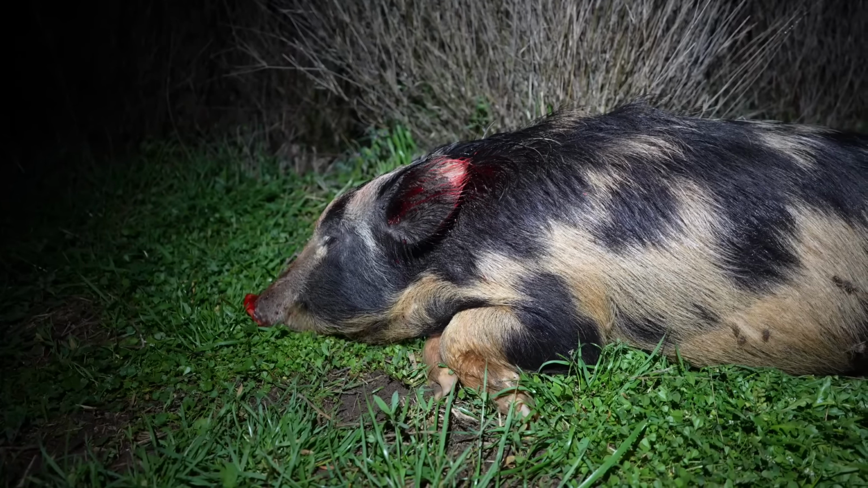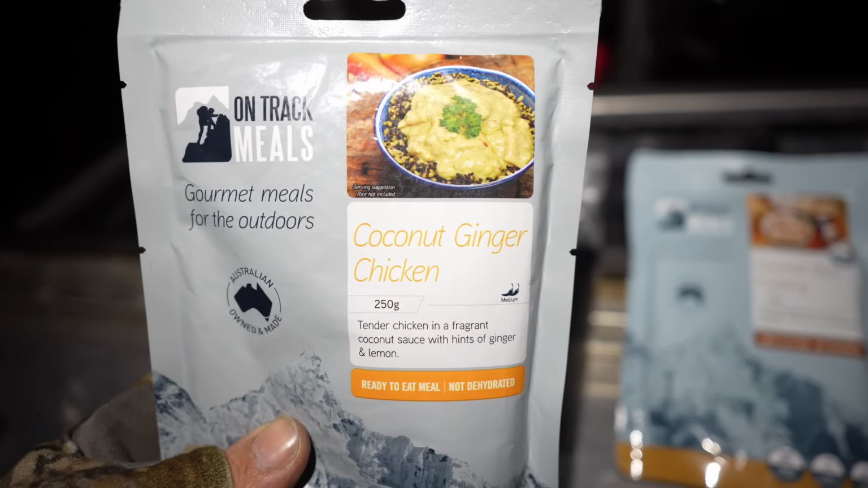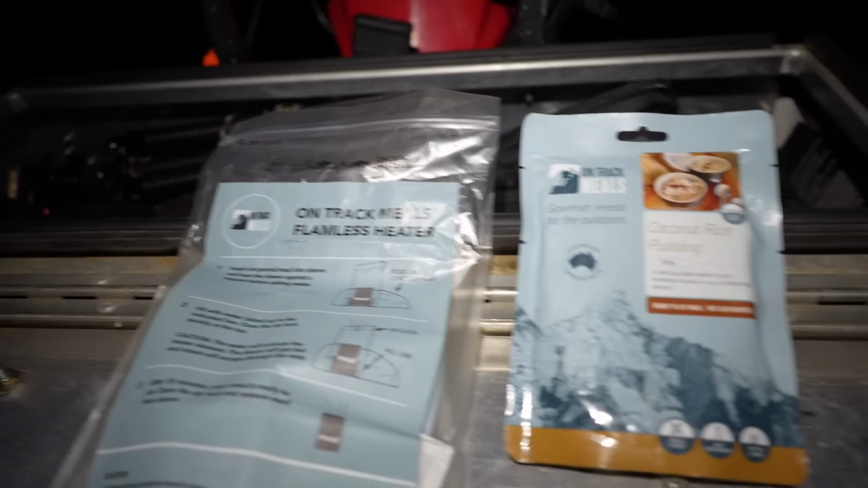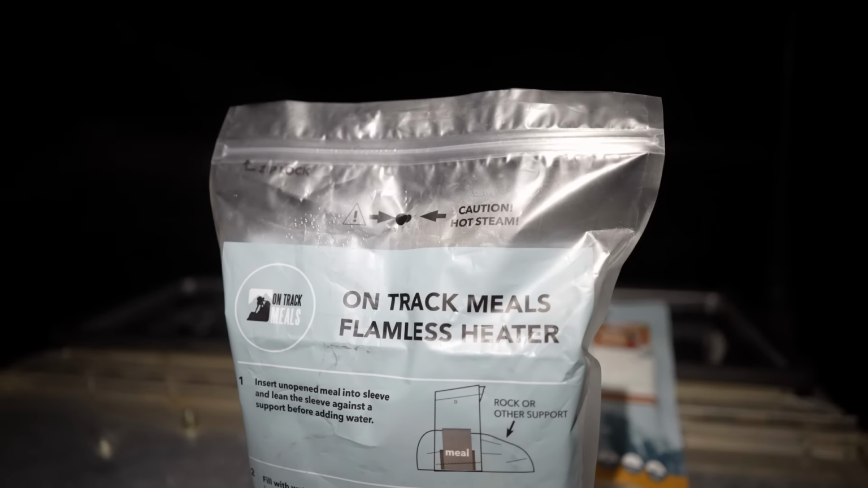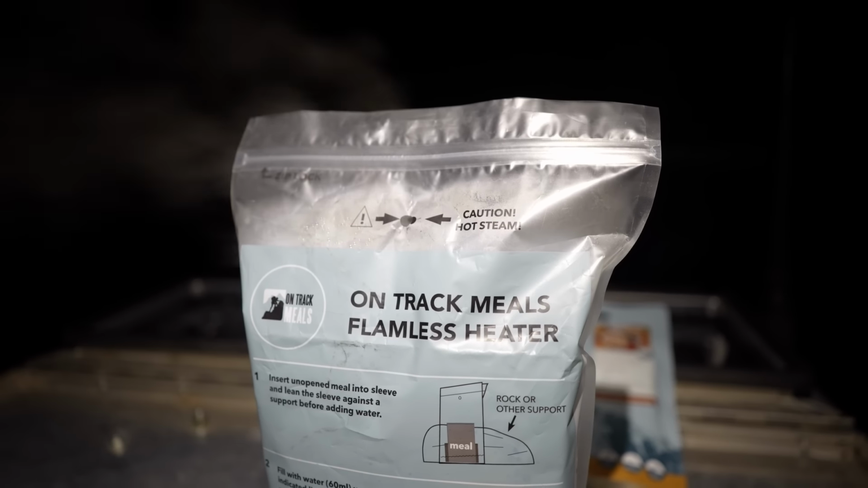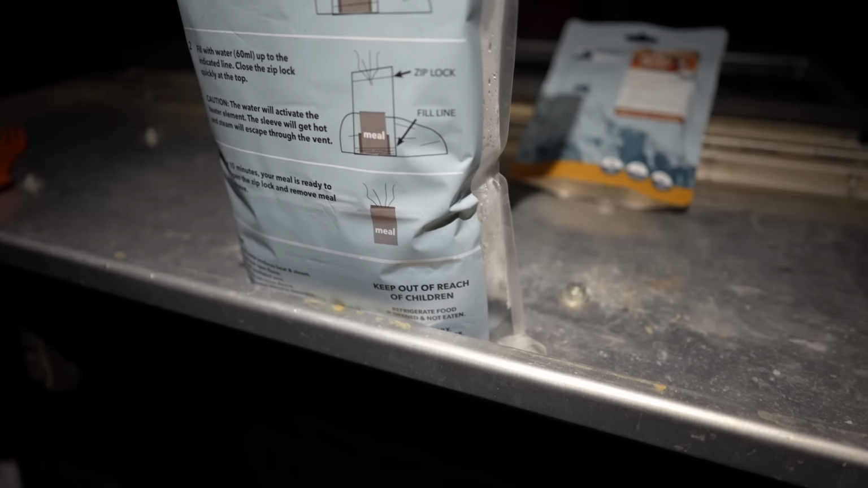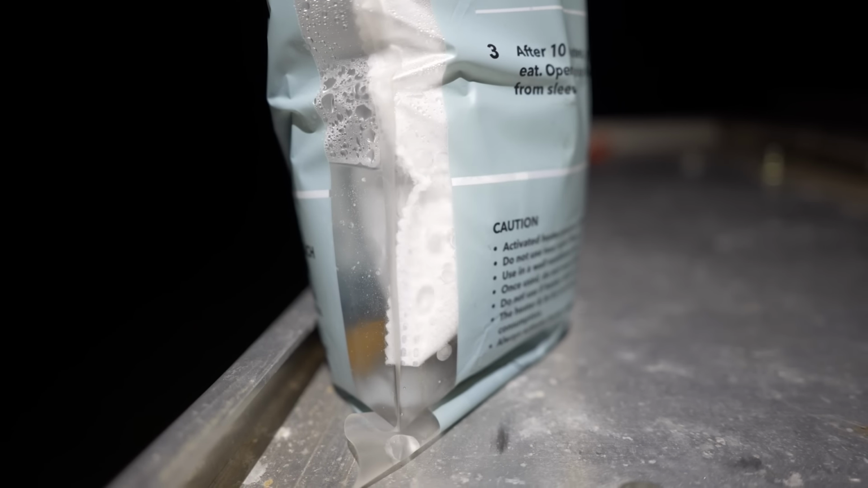Another spotty one, excellent. That's been a really good start. It's definitely cooling off now. Time to get a little bit of warm food in my belly. I'm back on the On-Track meals. I do like these, they're nice and warm and they're very tasty. So we're on the coconut ginger chicken, flameless heater pack, very, very handy in the field, and dessert, coconut rice pudding. Simple as that. A little bit of water in the bottom of this bag. As you can see there, it is absolutely boiling away. It's a magnesium element. Very, very simple. You don't need a stove to heat this food up out in the paddock.